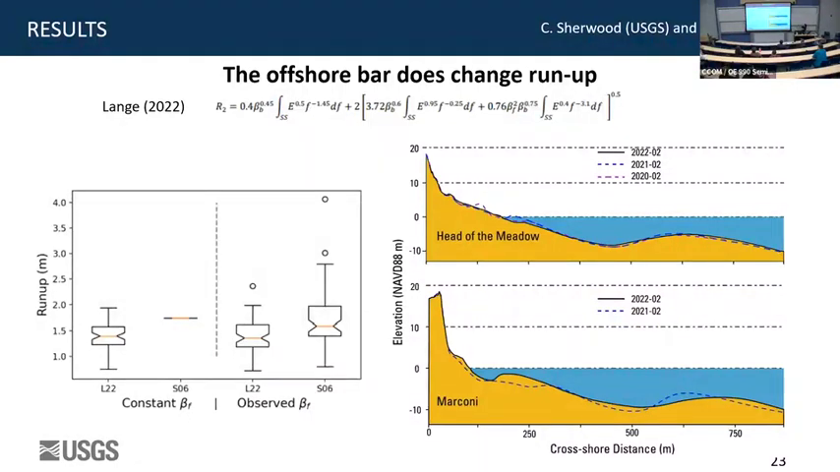So this is a little bit more complicated, we're going to step through it. This is Head of the Meadow. This is a profile from the top of the bluff out to the outer bar. Same thing, this is Marconi. At Marconi we've gone out 2 years in a row, and at Head of the Meadow we have 3 years. We'll get that 4th data set next month. And you can see that the bar does not change that much, at least here. It's getting higher, it's moving in, it's getting deeper, and the beach slope is changing.